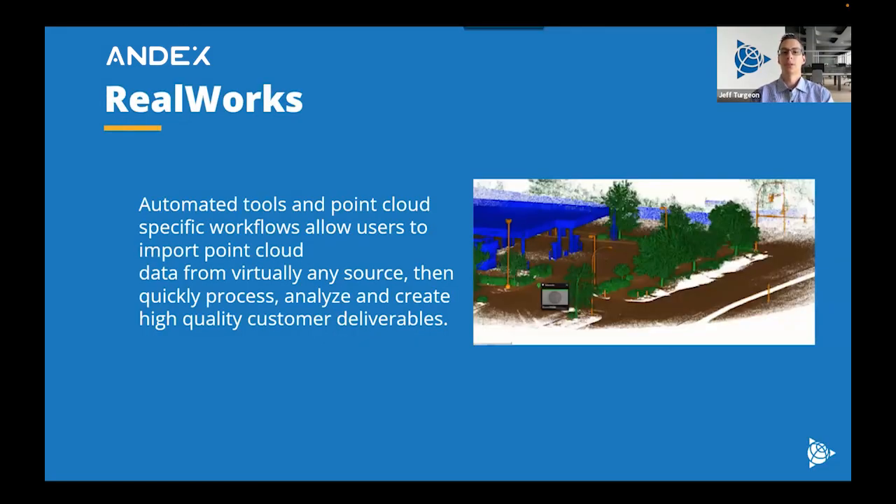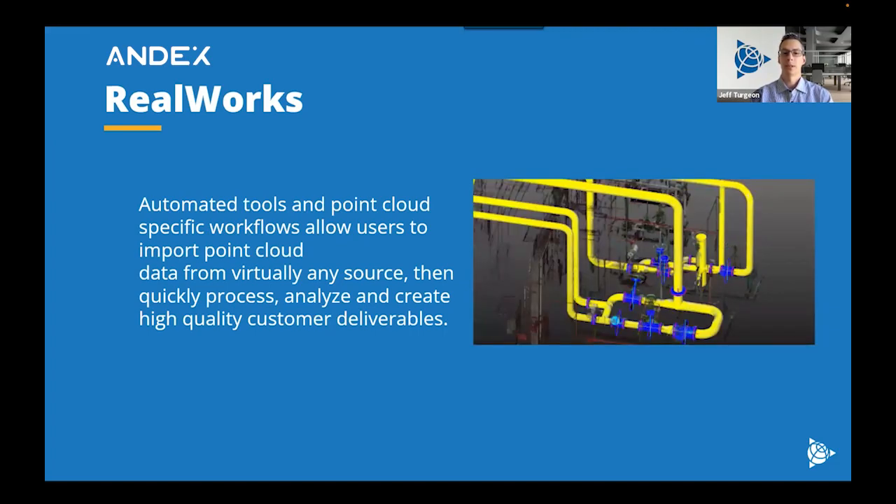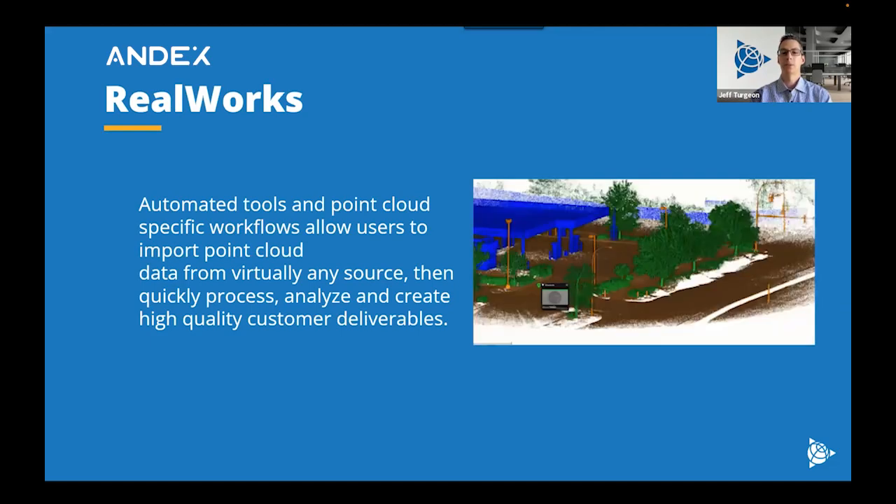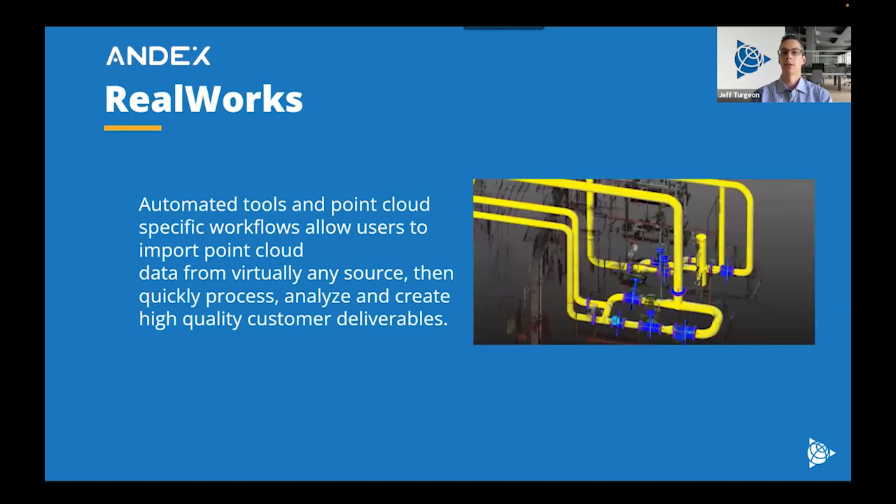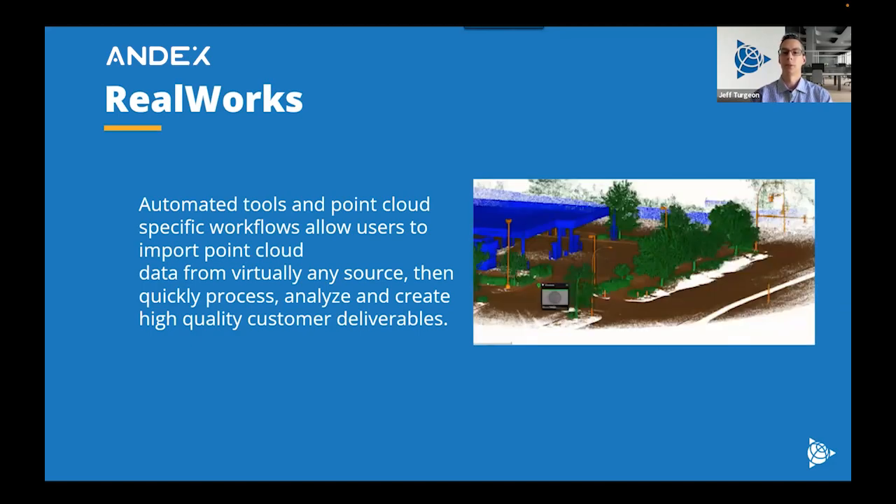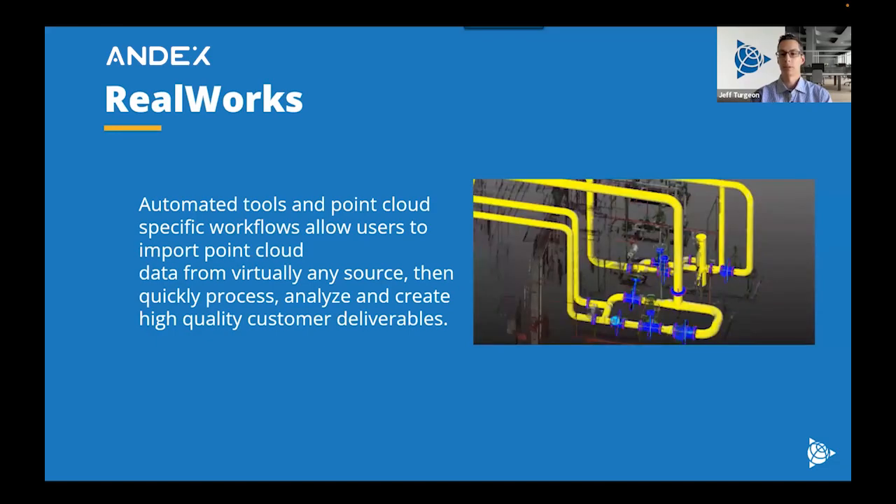So Trimble RealWorks, this is our specialty point cloud software. This accepts point cloud data from basically any source, and then allows you to process it. It has very powerful registration tools, and then a lot of unique deliverable tools as well for our automated pipeline modeling, classification, and a specialty tank module.